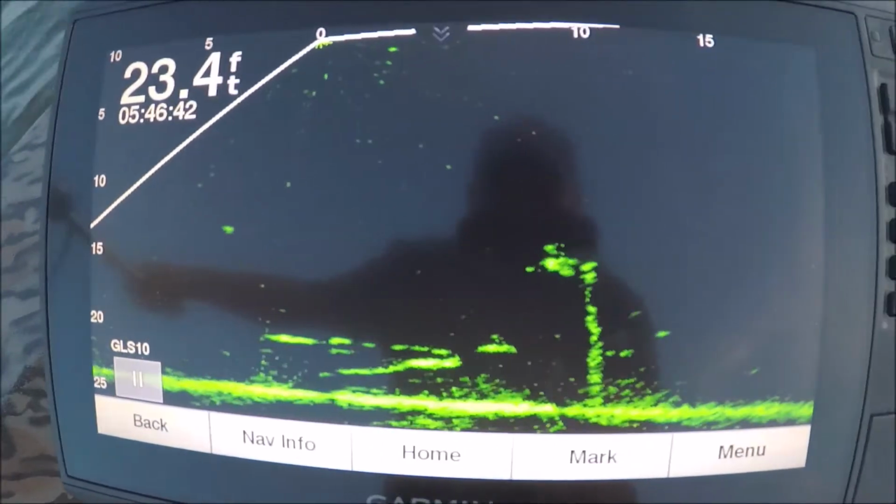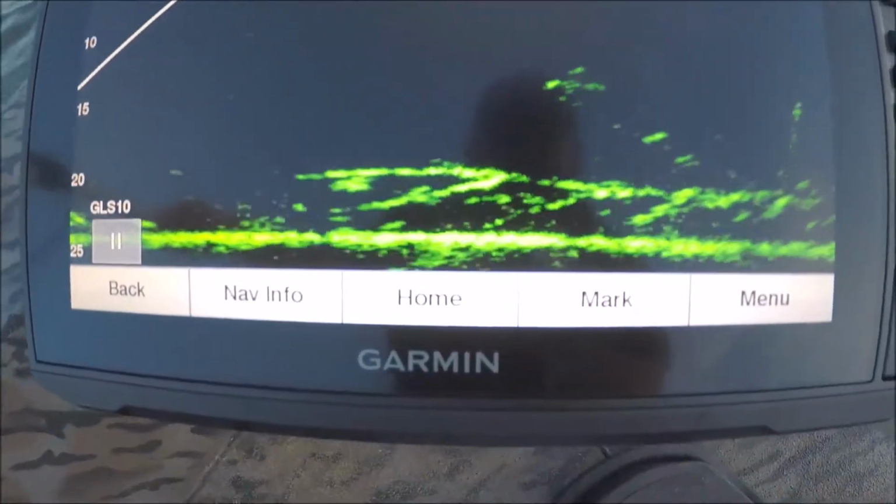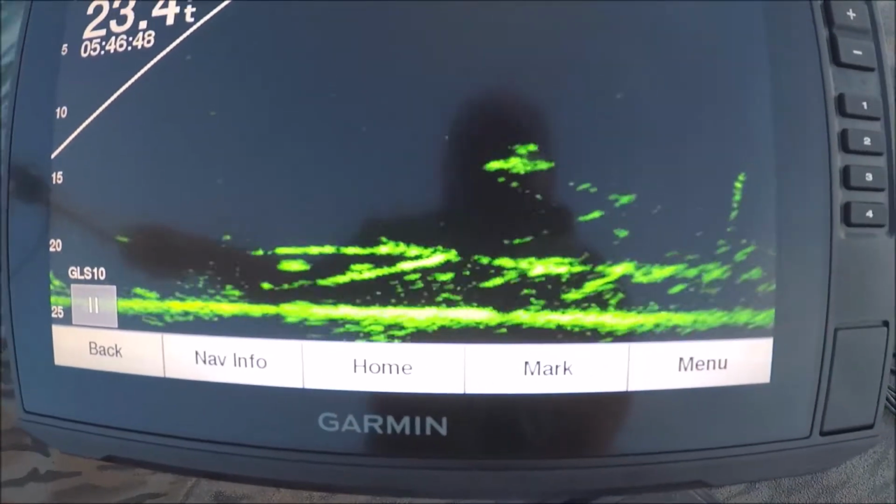There's some swimming around. I don't know, that may be bass. They're right there. Not a huge school, but definitely a good way to get started, and that's on a spot that anybody can find. There's the marker.